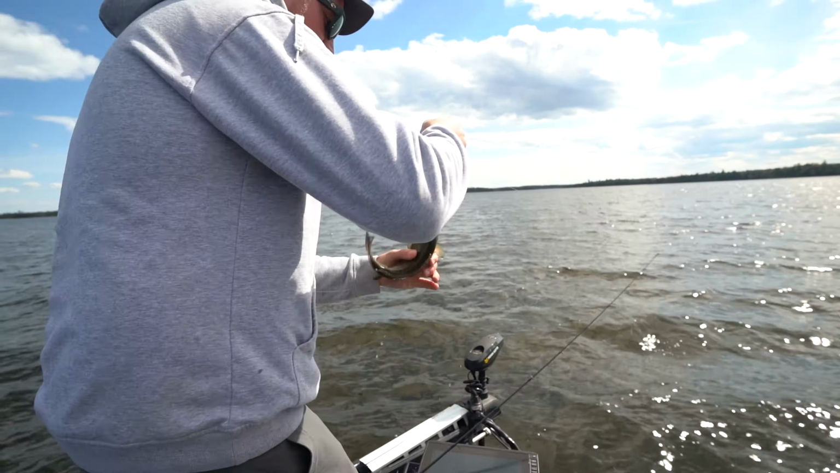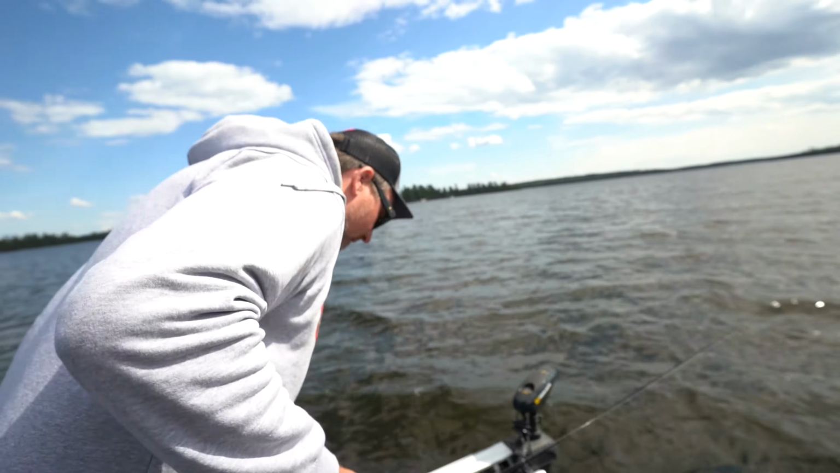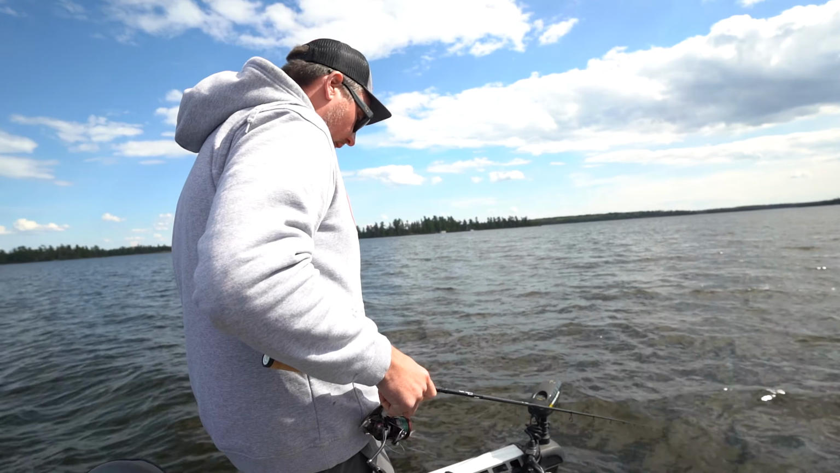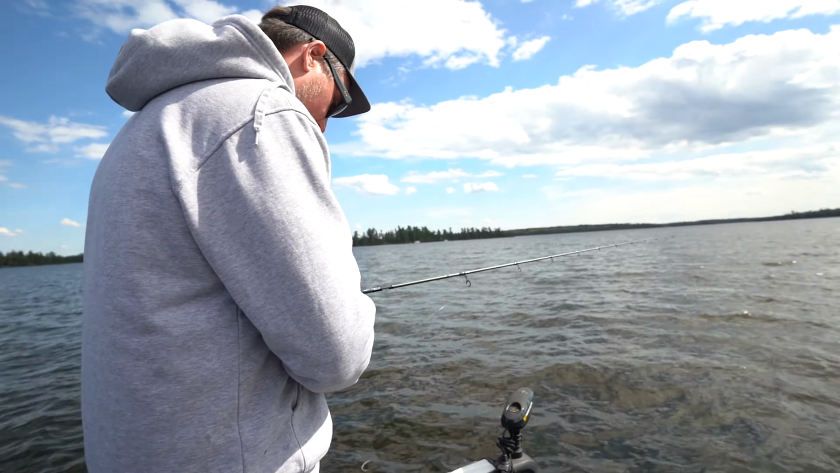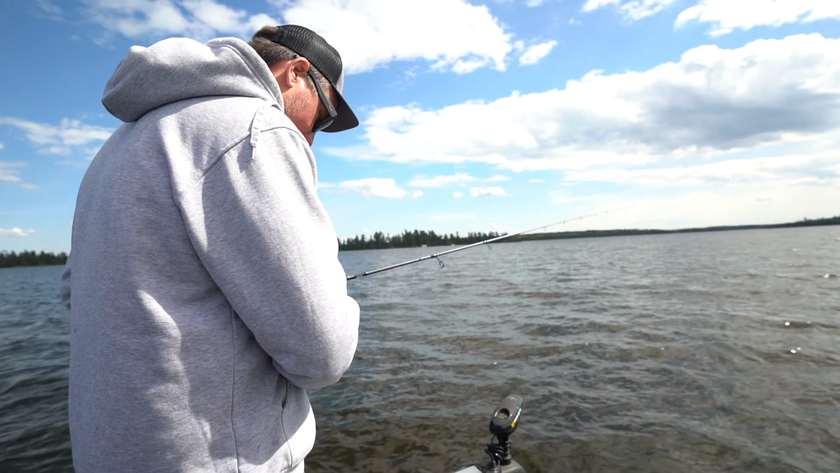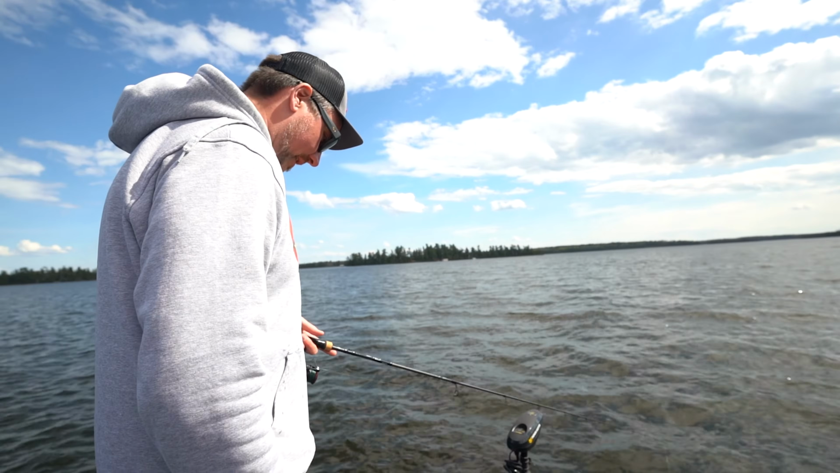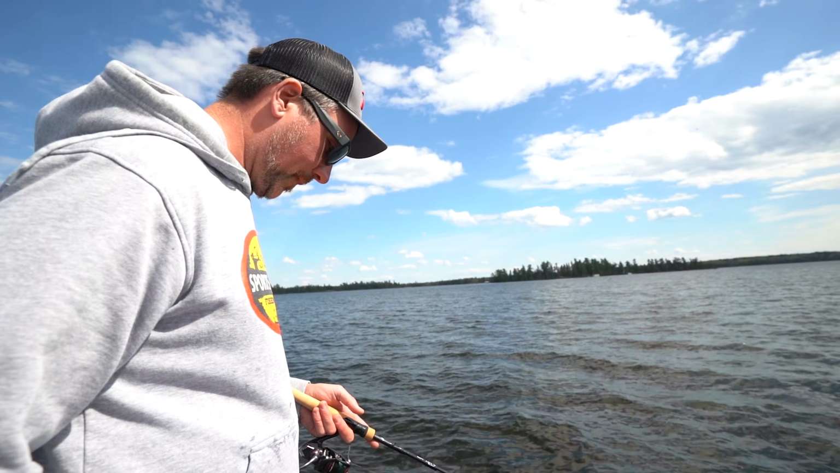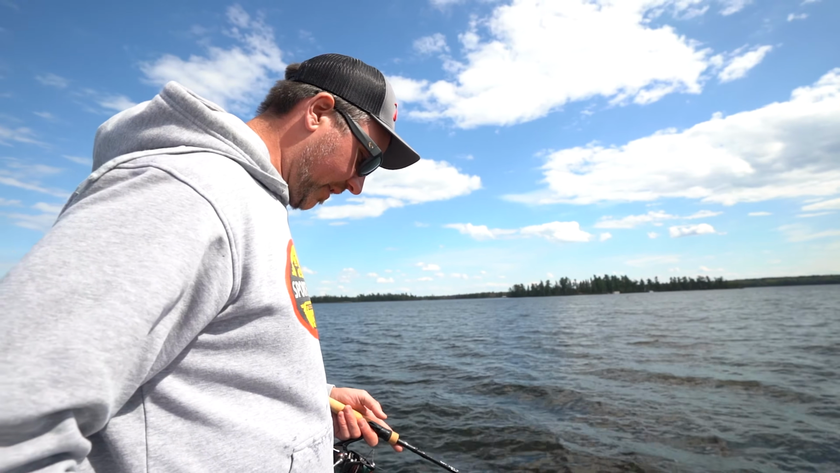I think a lot of the big ones might have moved shallow by now, but we've got water in the mid-40s. It's freaking cold, so running up shallow with a jerkbait doesn't really sound like the answer right now, but someone just said that could be where a bunch of these big fish are. So we'll see. We opened with a nice one.